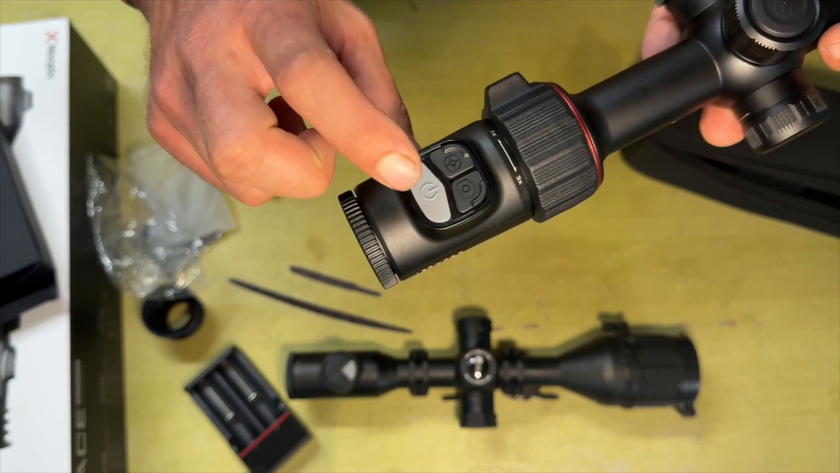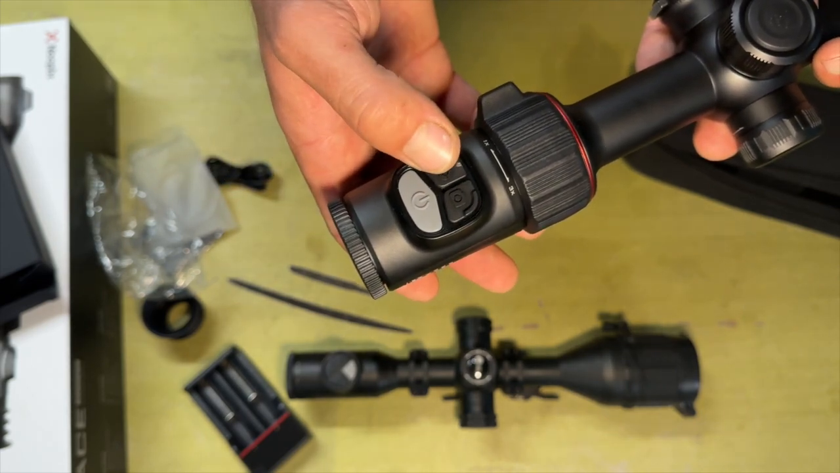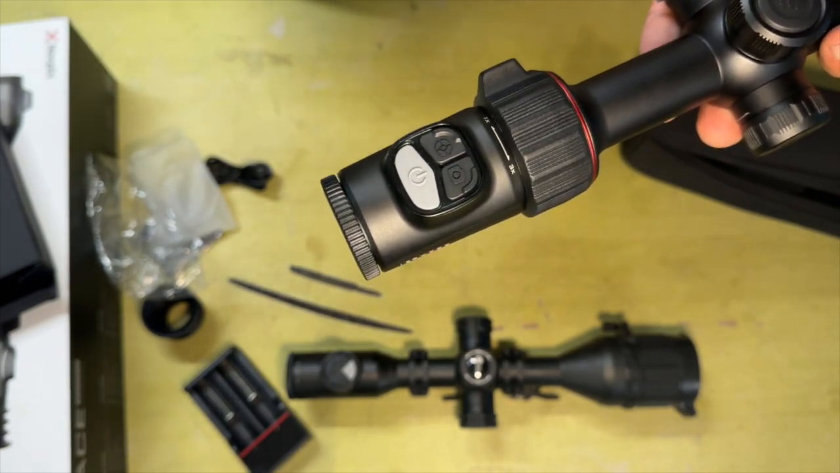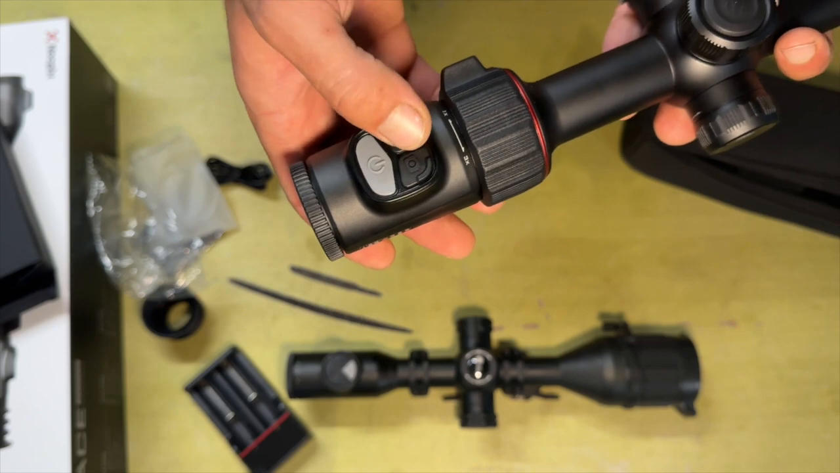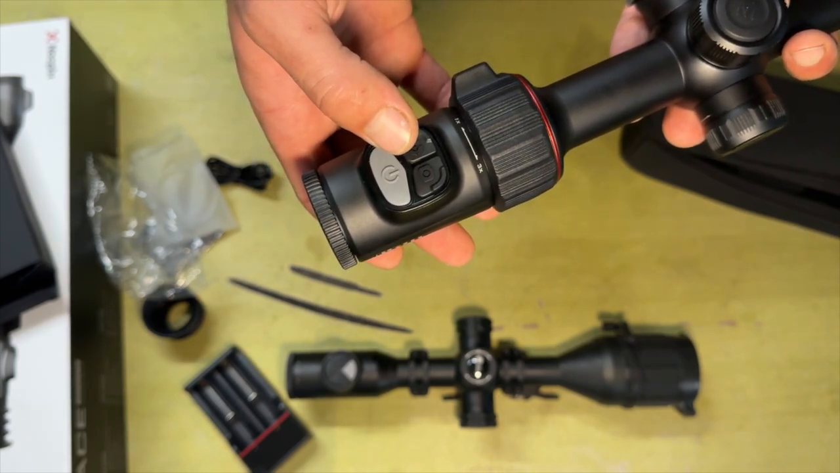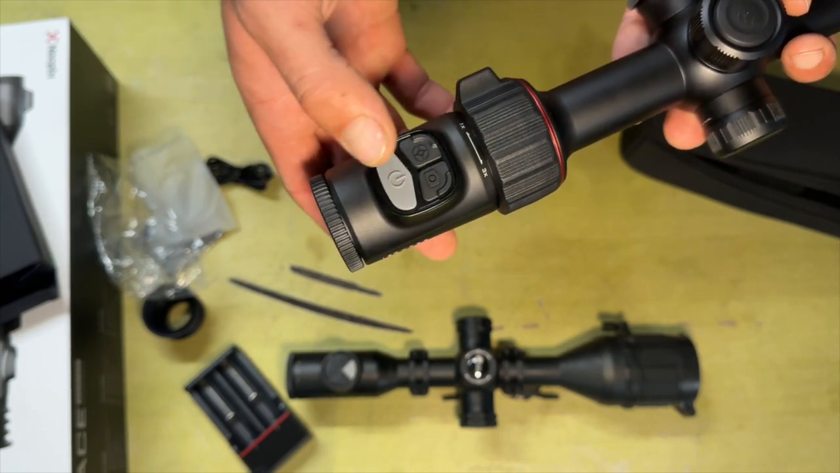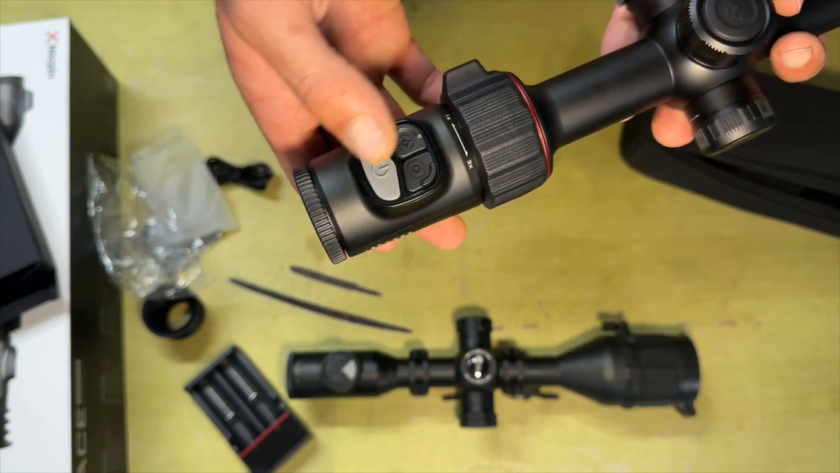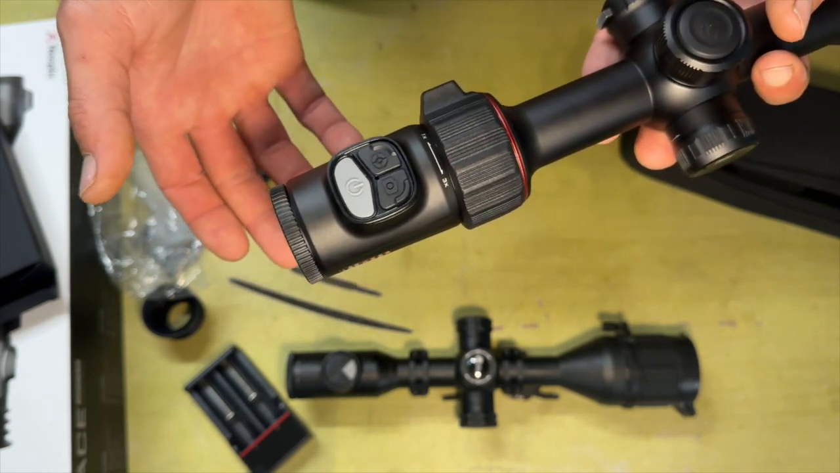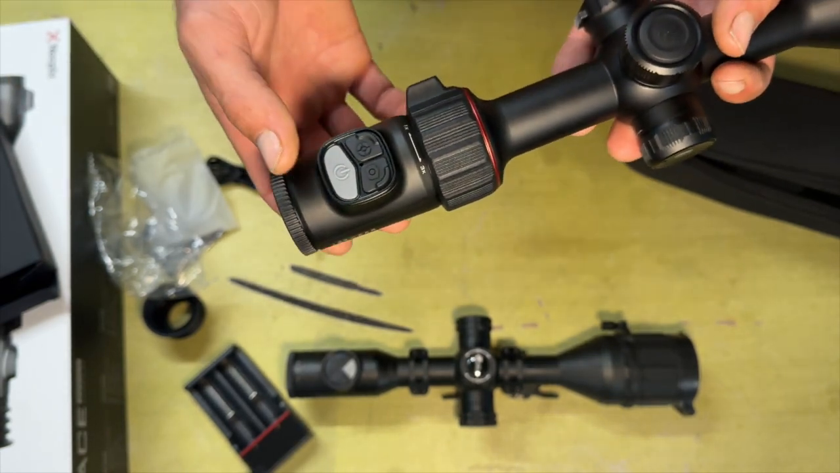So to turn it on, you long press on the power button, and when it's on, to use the range finder, you have a single press, and that just wakes up the range finder and gives you a single reading. You can press it again to give you another single reading. If you want continuous reading, you press and hold, and then it goes into that. To turn the range finder off, you just hit the power button once. And even in your menu systems, I love how you can just hit the power button once, and it's like an escape button that gets you out of the menu.